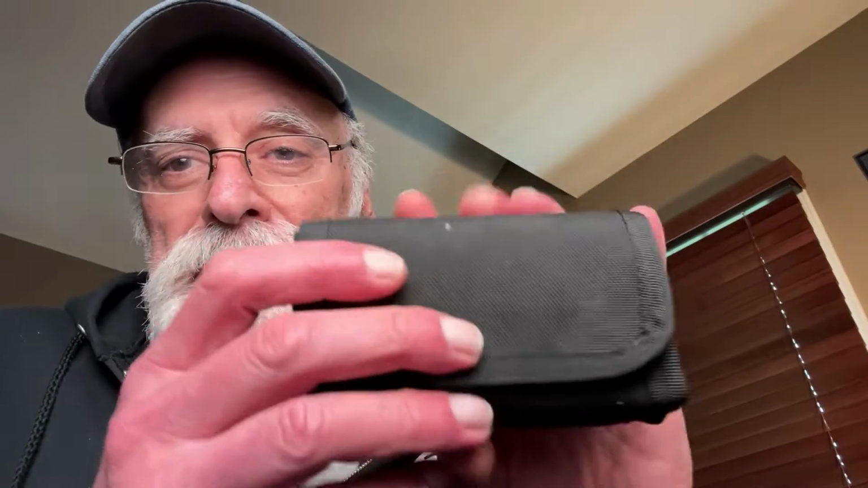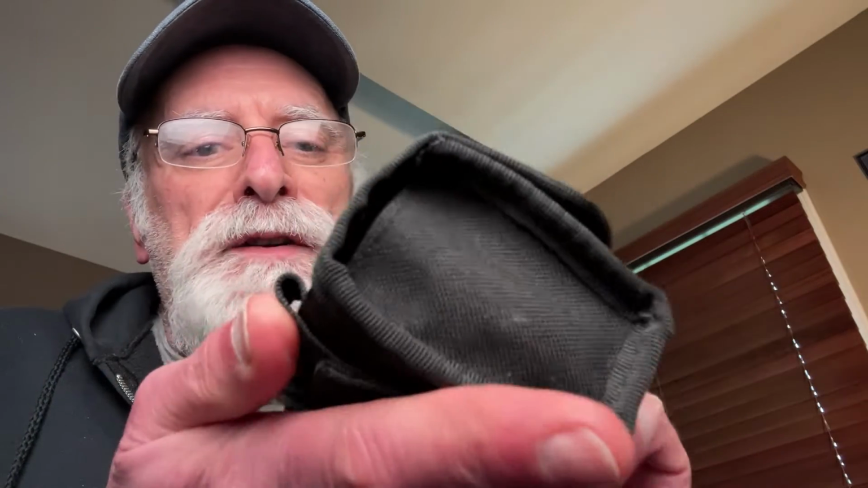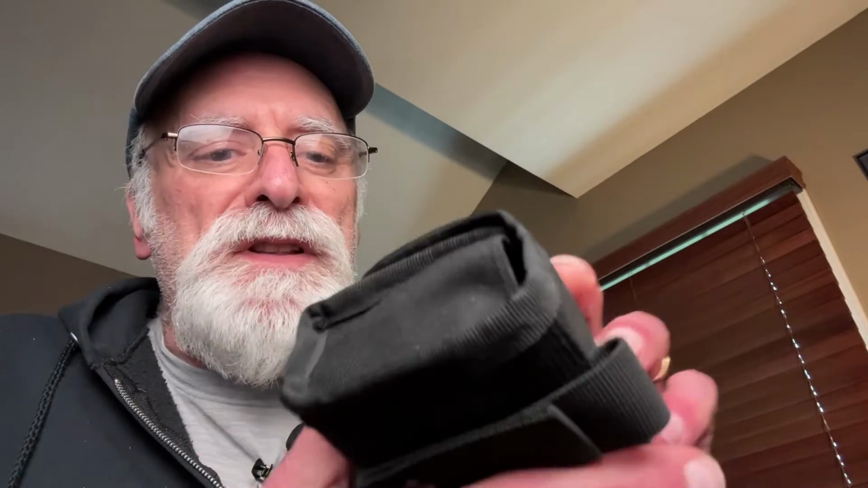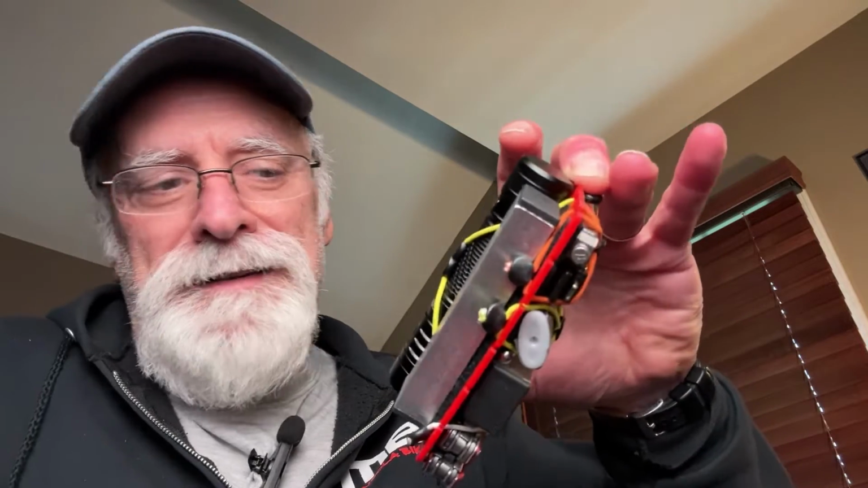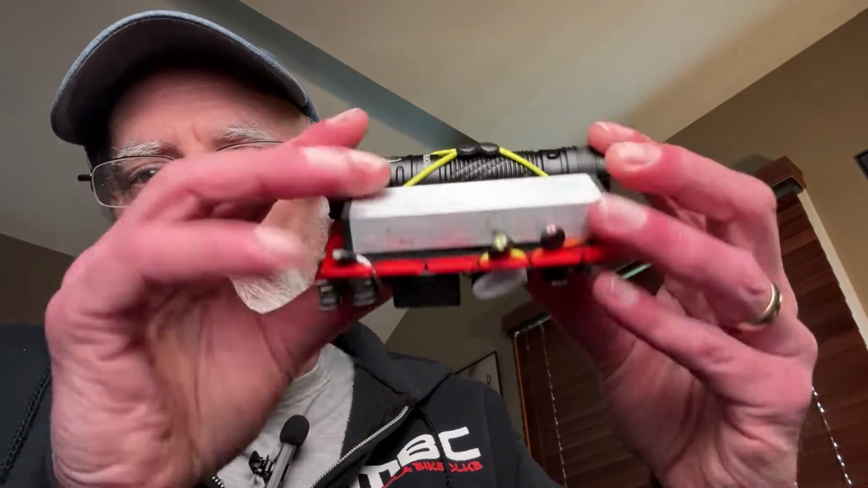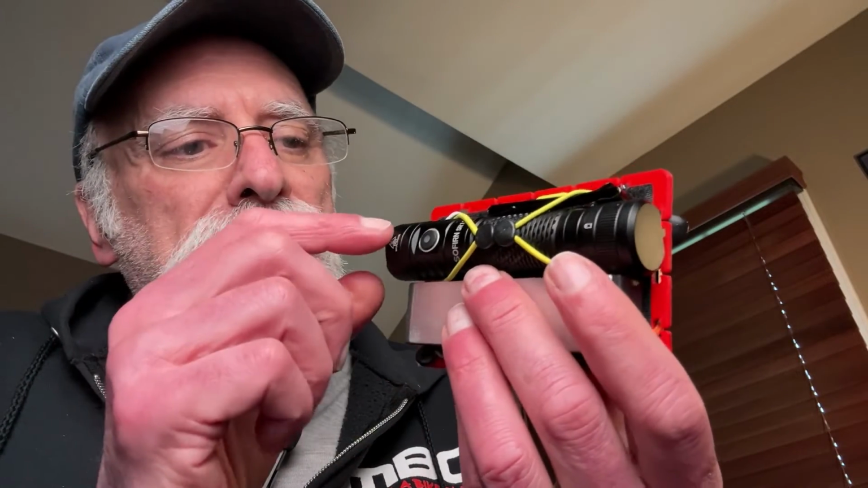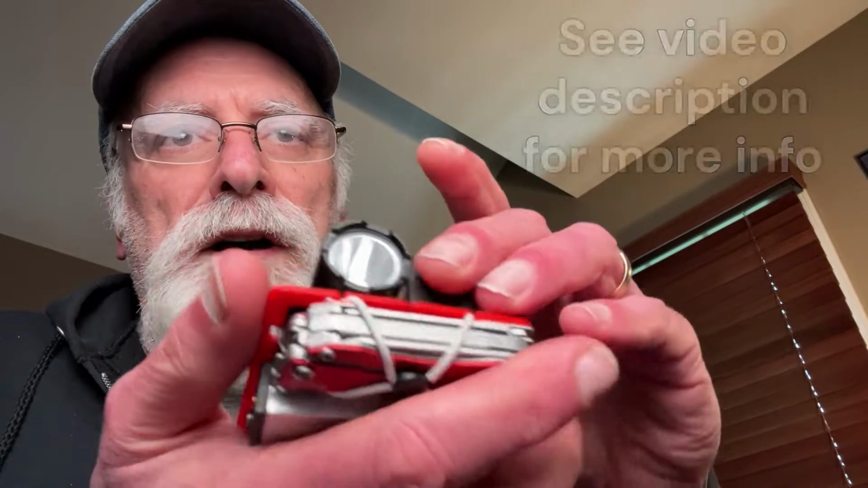Okay, so the next flashlight is in this pouch. This is a mini pouch. It's a mini shotgun pouch that's been converted into an EDC pouch. So I took out all the straps on the inside, and then I inserted a pocket rack. The pocket rack is just an organizer sitting inside the pouch. And on this pocket rack, I have a Sofirn SR12.